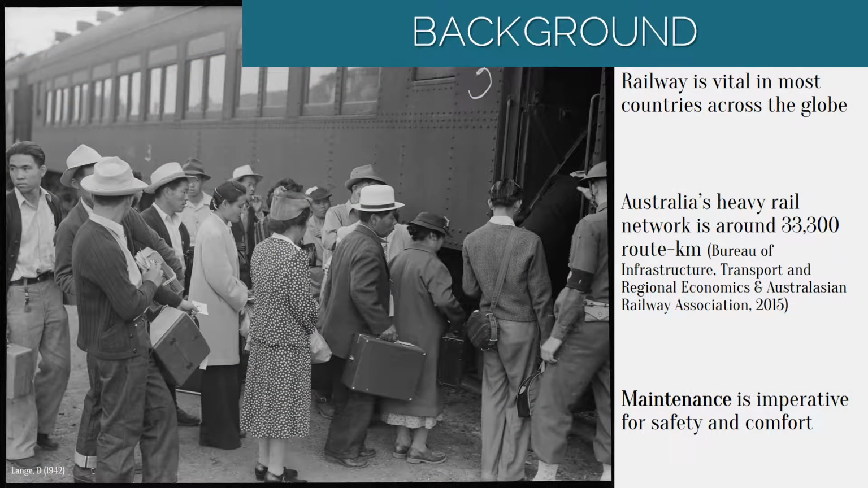Railway is a vital part of transportation systems across the globe. Millions of commuters catch trains on a daily basis, so it's obvious that the tracks need to remain in a safe and working order. Railway lines are also one of the main methods of transporting coal and freight, with Australia's heaviest rail network being around 33,300 route kilometres. Maintaining railway infrastructure requires significant financial investment, which is why railways are continuously searching for better ways to plan and